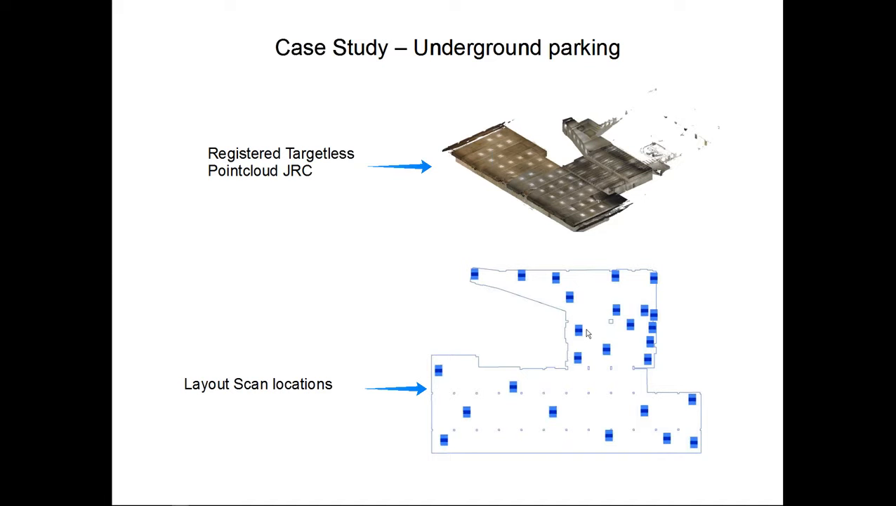Renouncing targets is not the only benefit that we get. With the previous workflows, we had the necessity to have a surveyor with us at all times who, for each scan position, would measure at least 3 targets. These targets would be seen as well by the scanner and by the total station.